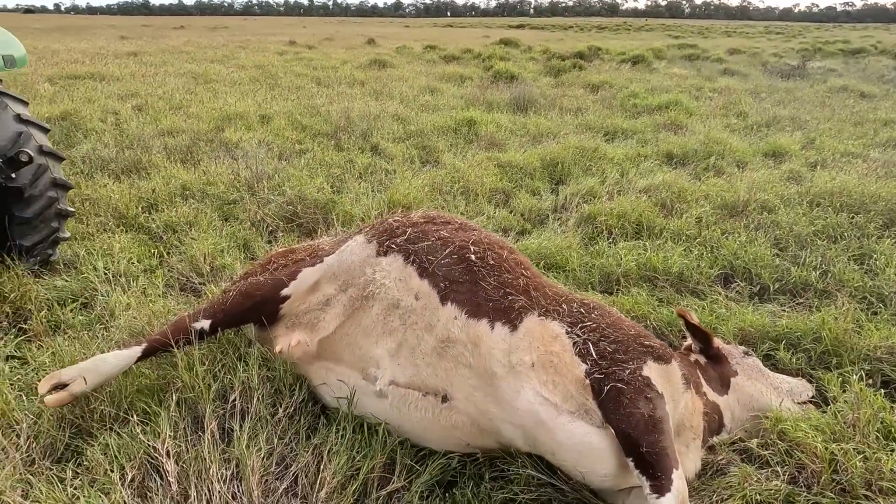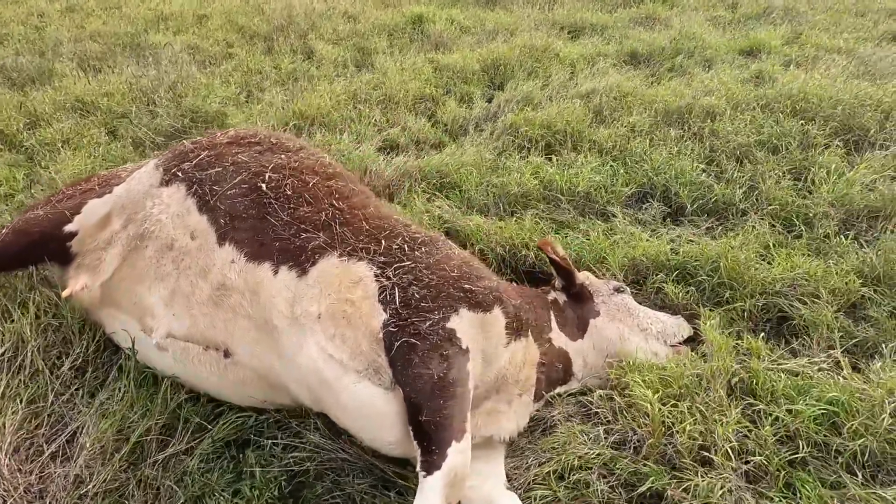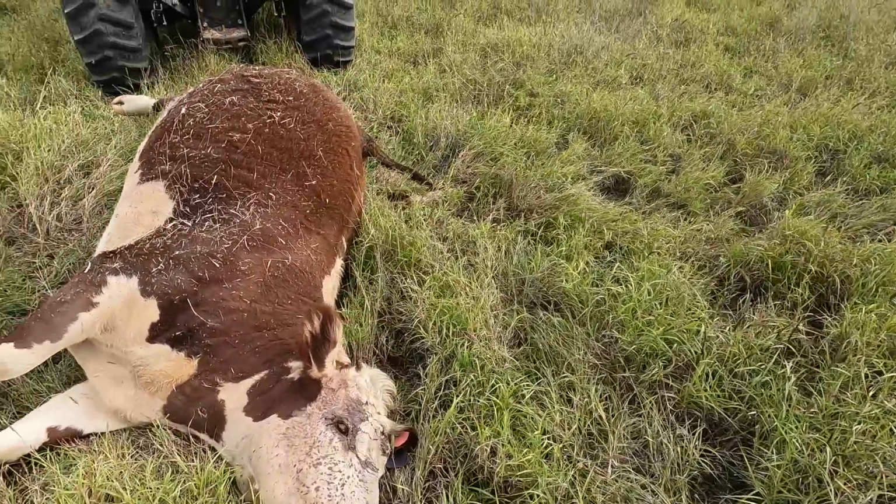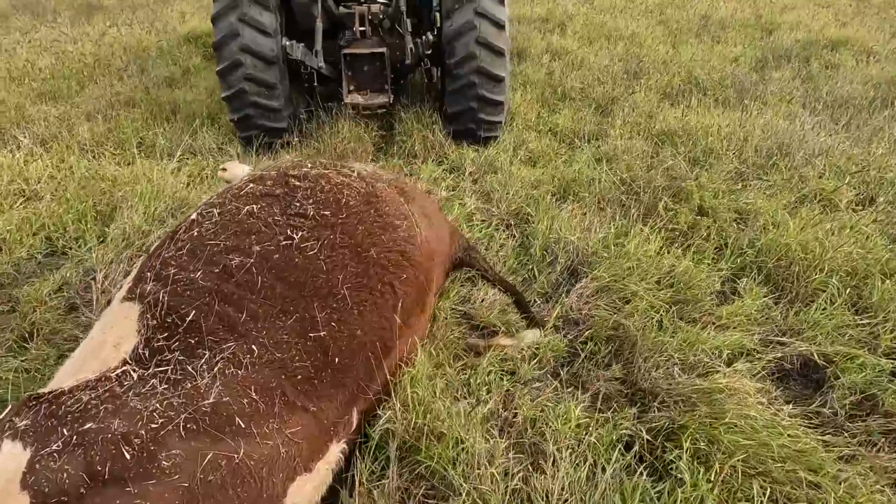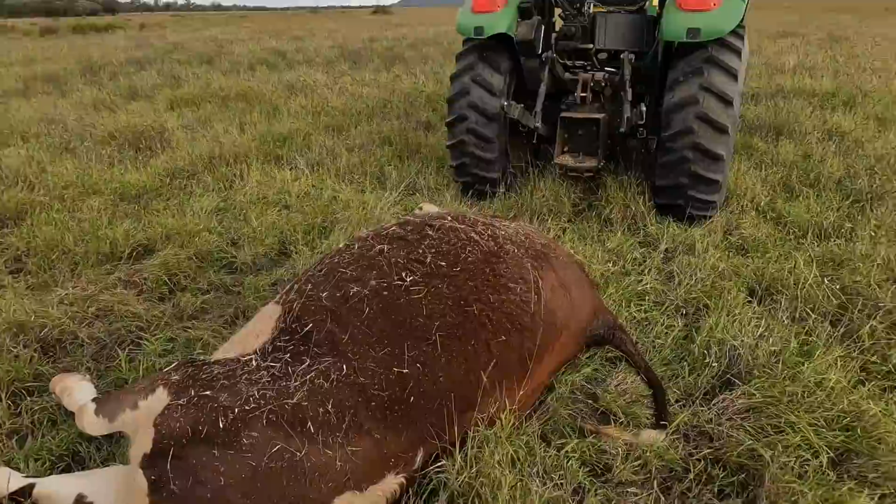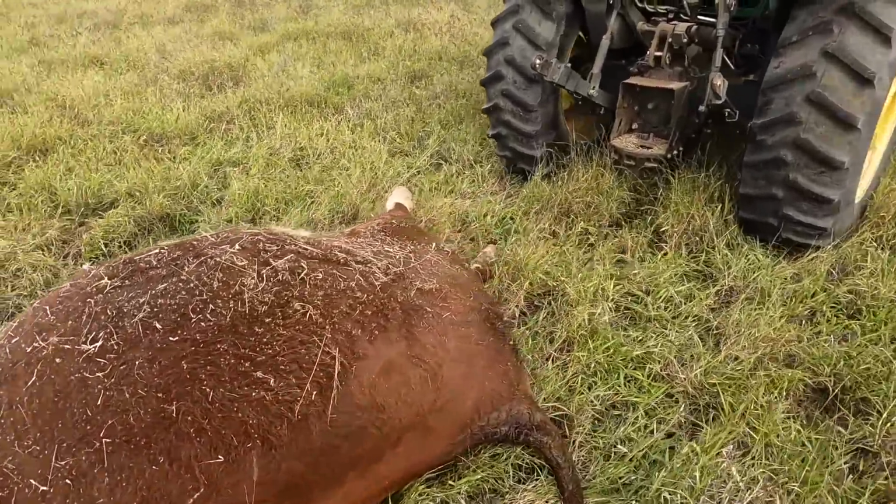I might open her up a bit just to let them at it, otherwise I usually won't touch her until she's so rotten that she's falling apart. So anyway, I'll rip her open a bit and leave her here and see what happens.